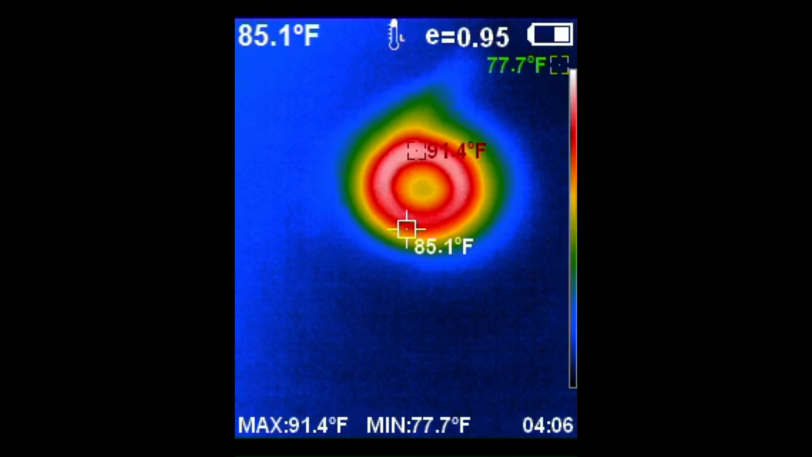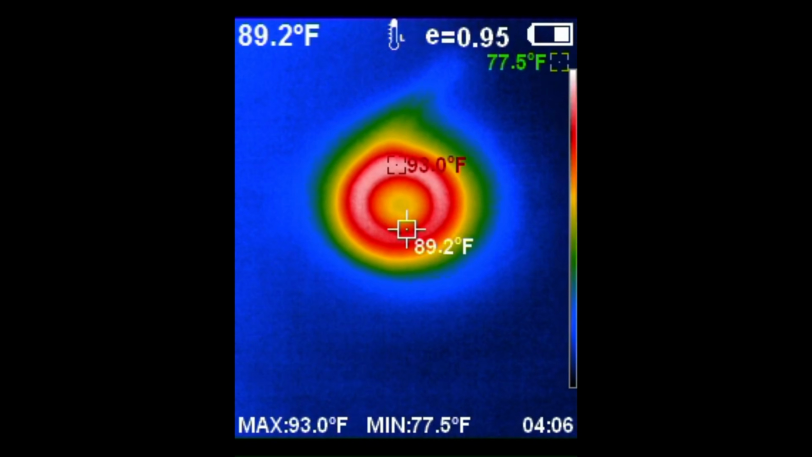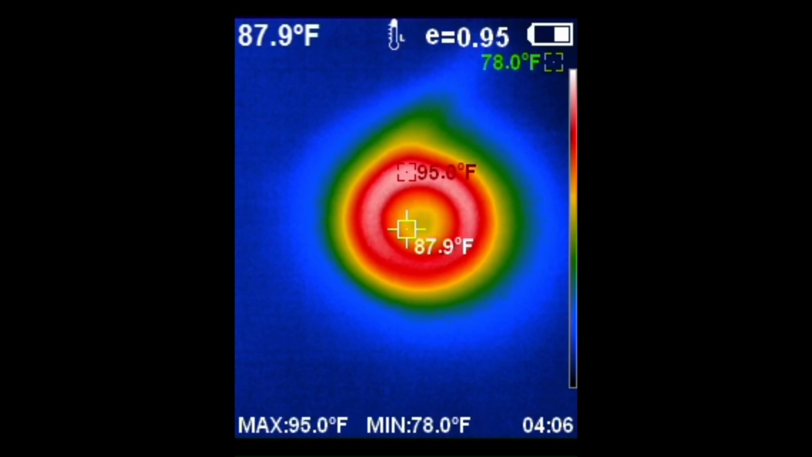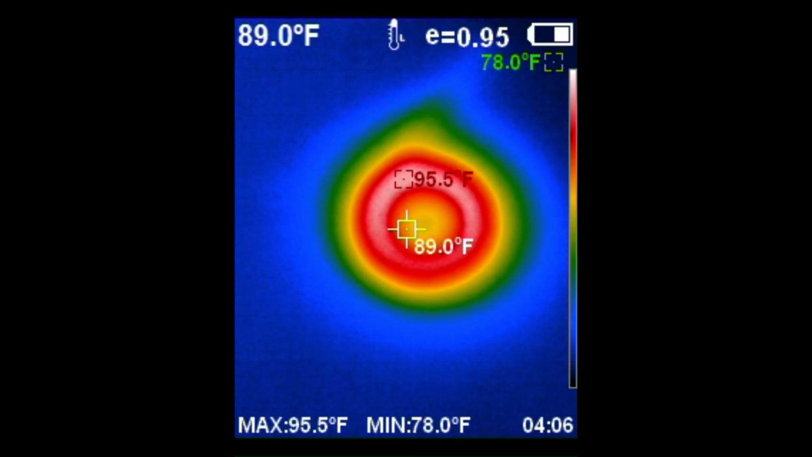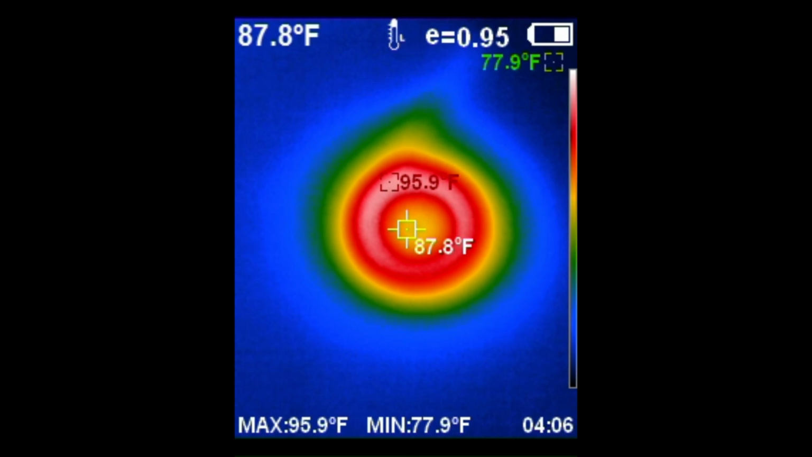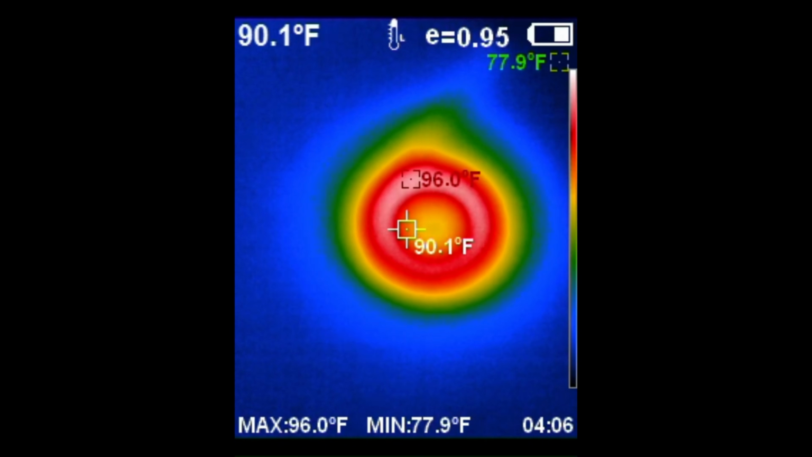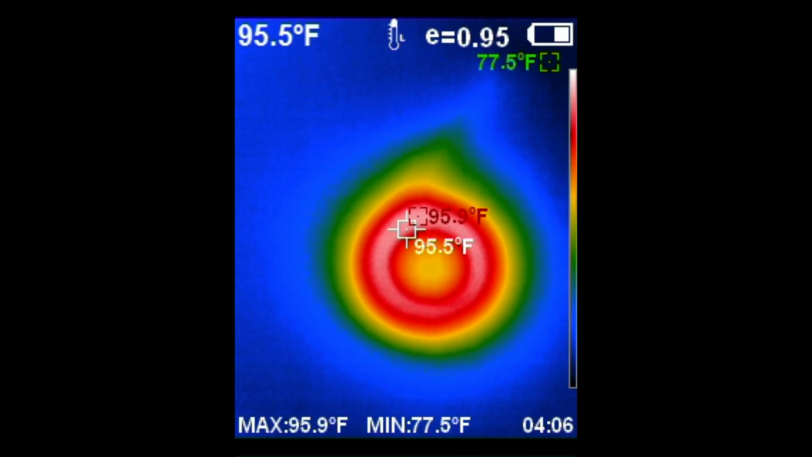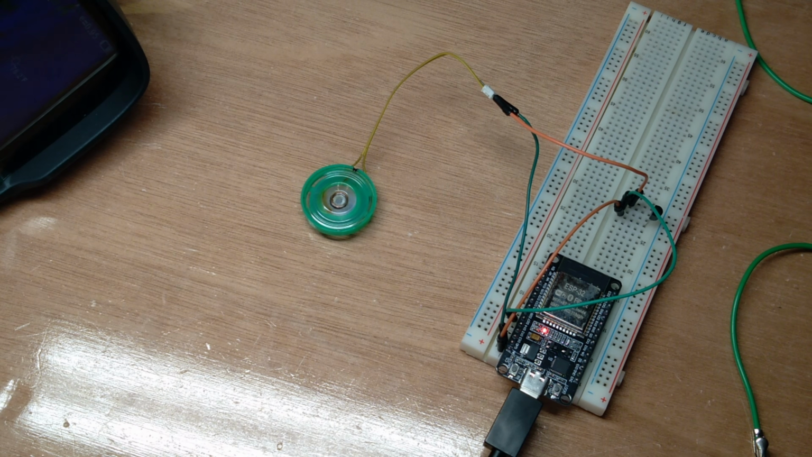Seems like at 100 hertz, it's heating up faster than it was at 40. We're now over 95 degrees Fahrenheit, and still rising. 96. And it seems like we've peaked. Off again. Fan time.